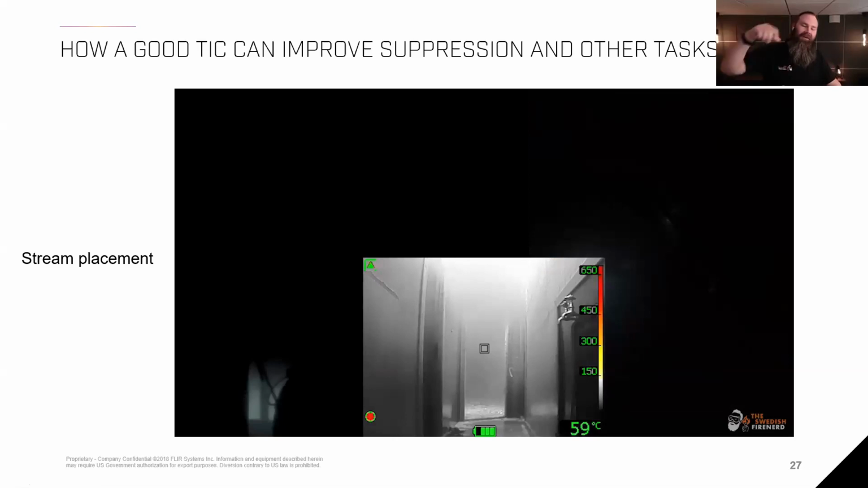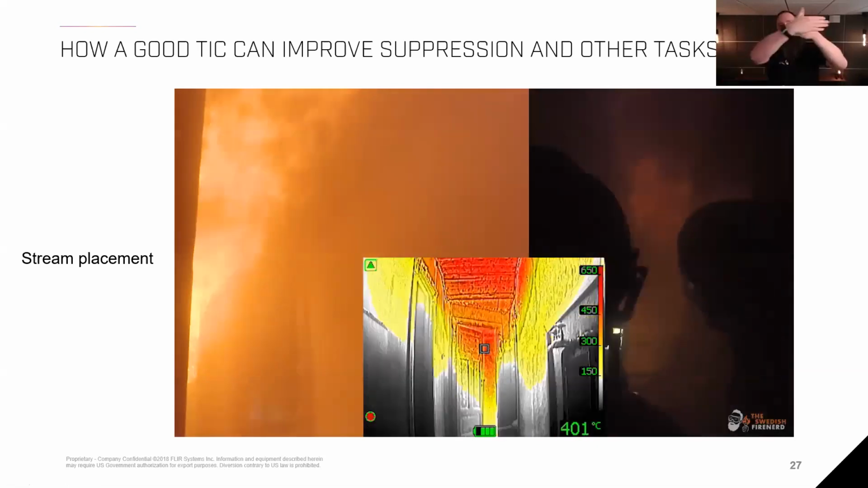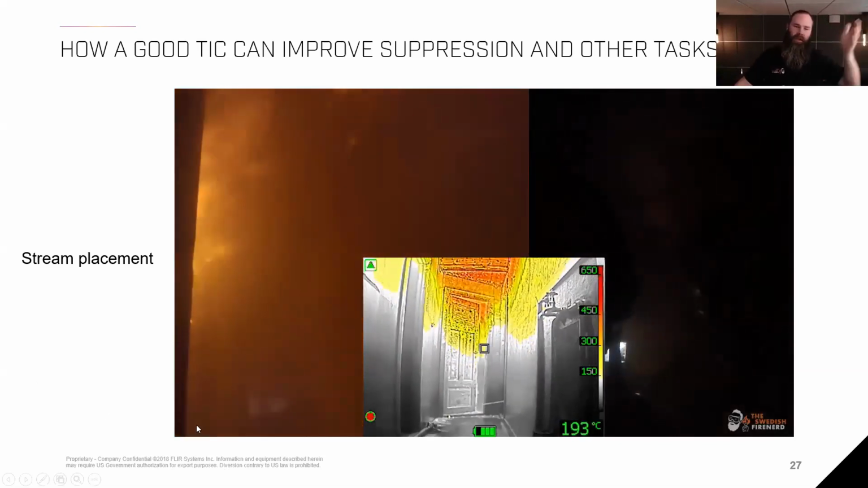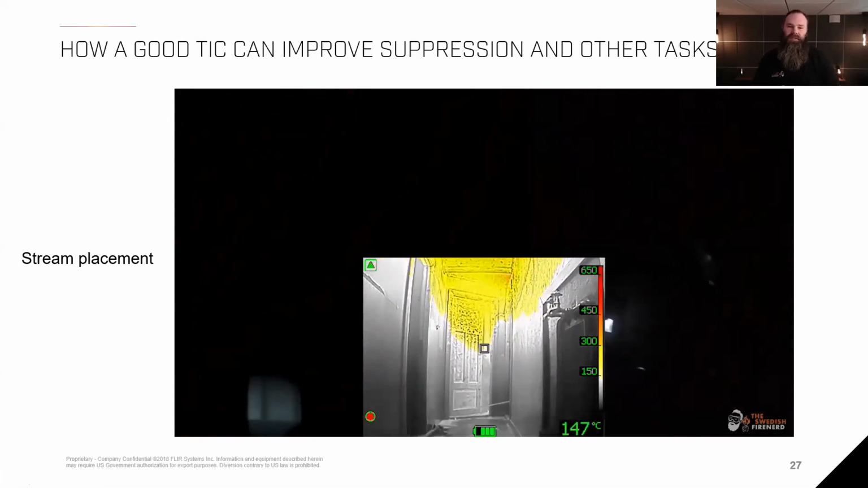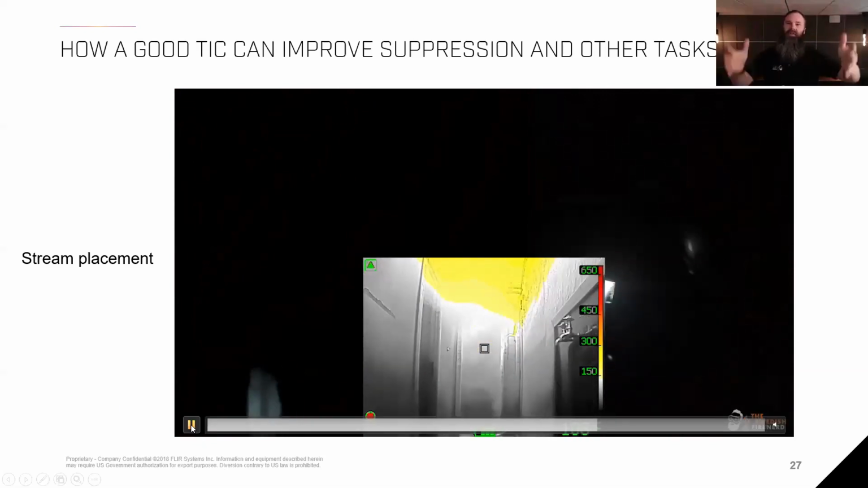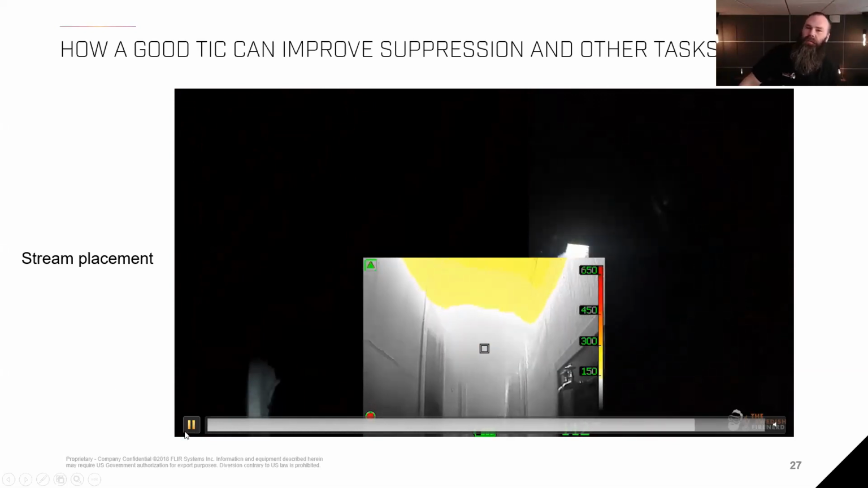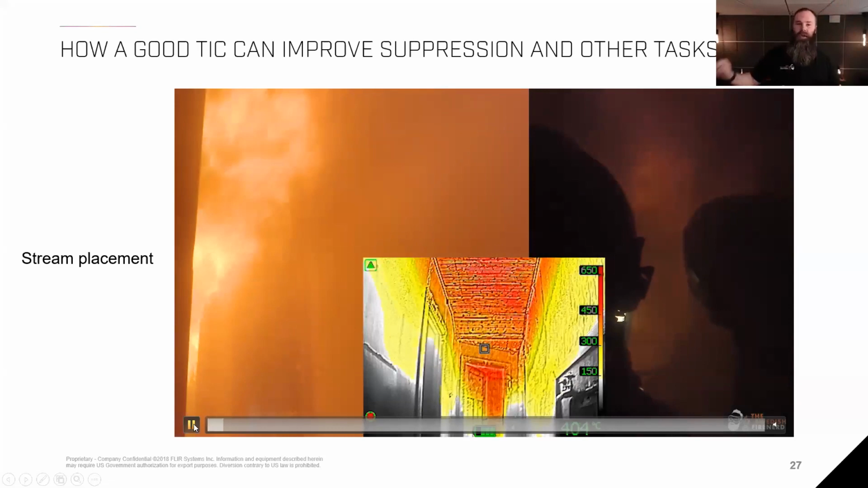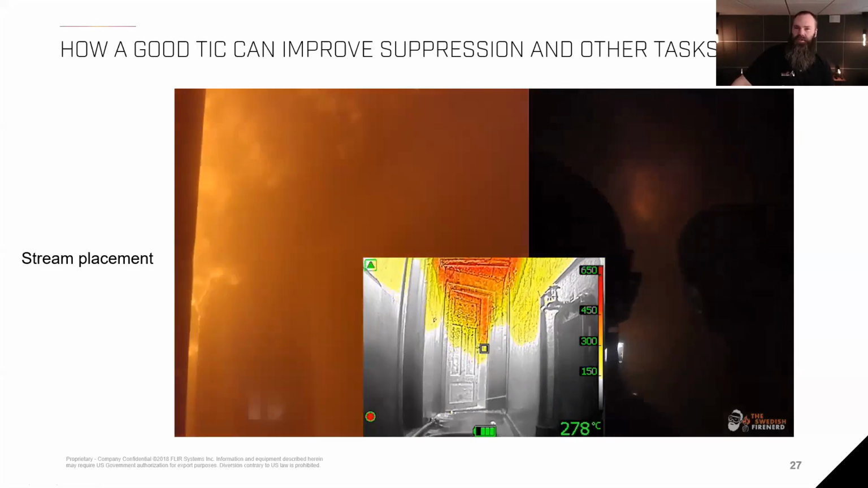So we have a fire, of course, at the end of the hallway. If you play that, the camera to the left is actually perpendicular to the fire. It looks across the hallway, but on the camera to the right, you'll see the same image as the tick camera in the middle. And we can see the firefighters on the right really don't see what's going on. But in the tick, you can see through the flames, through smoke. You can clearly see that there's a doorway in front of them. They can see if that doorway is open or if it's closed. You can see what's happening inside. You can direct a stream through that door, maybe suppress it, and then open up. And in this case, at the end, there's an external attack. There's a stream coming in from the outside that suppresses that fire.